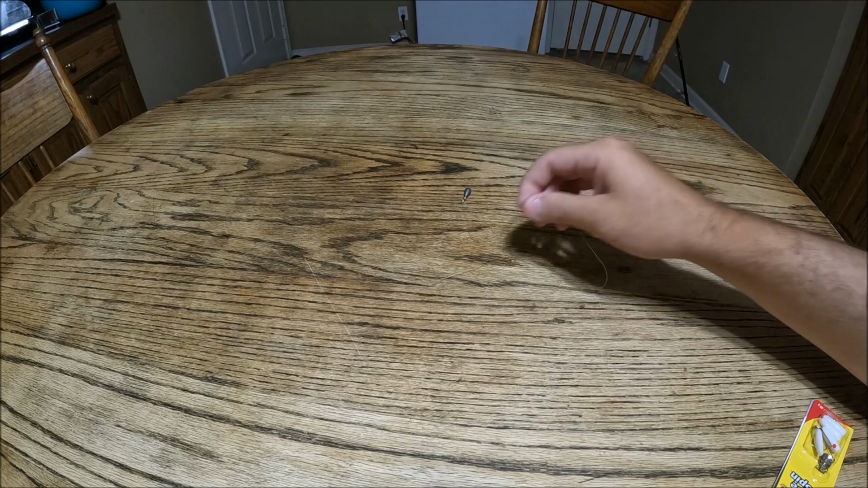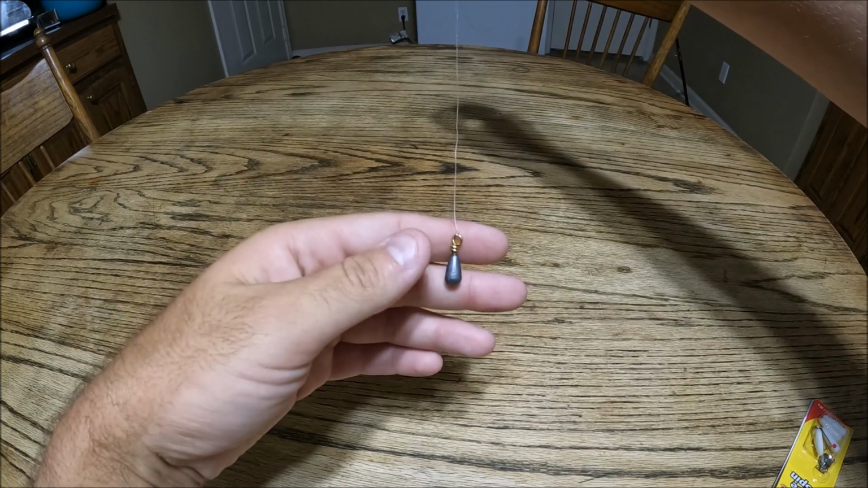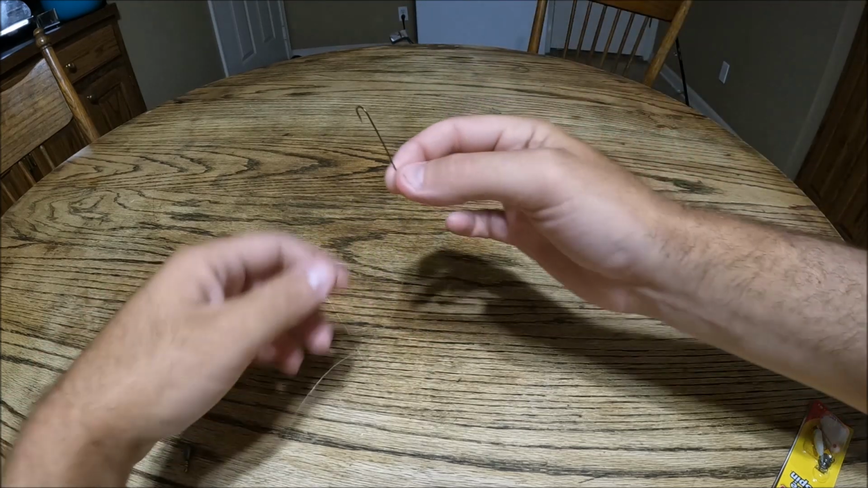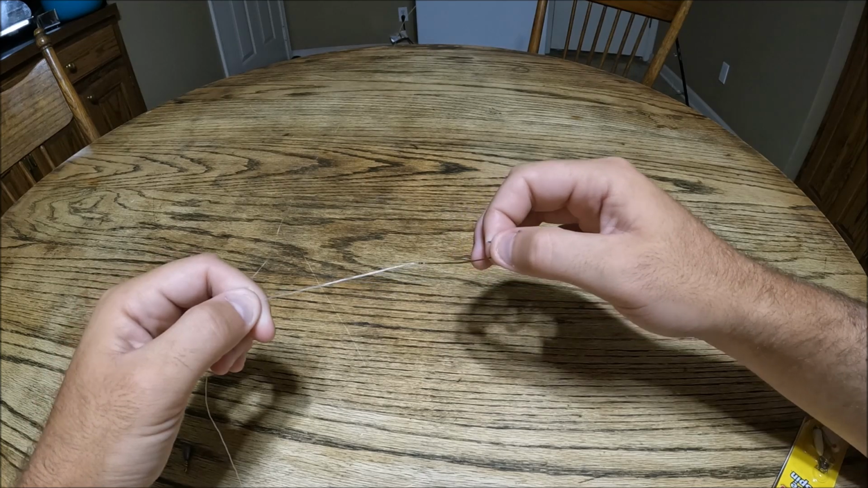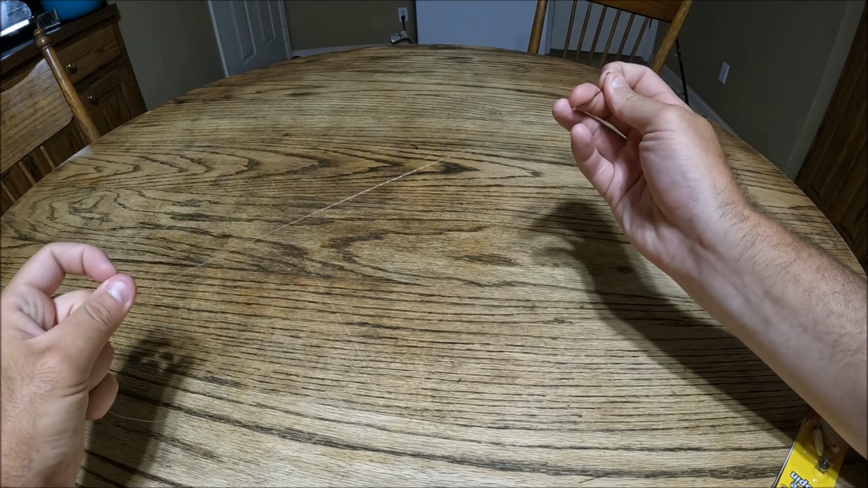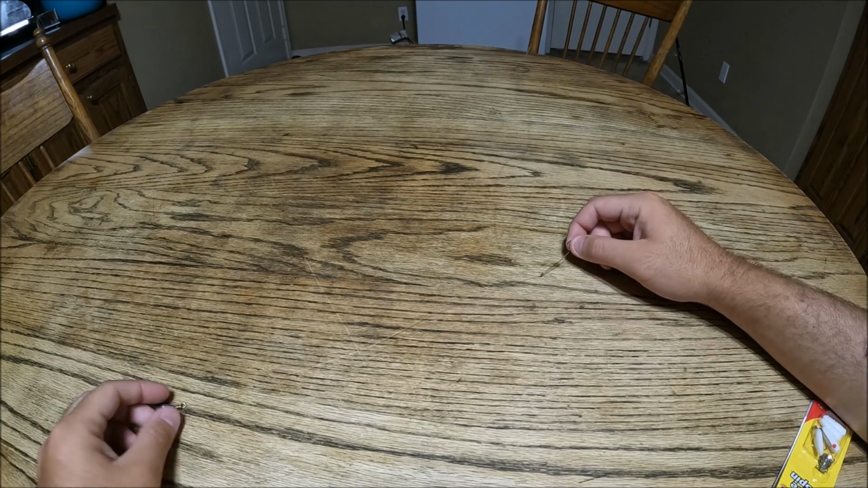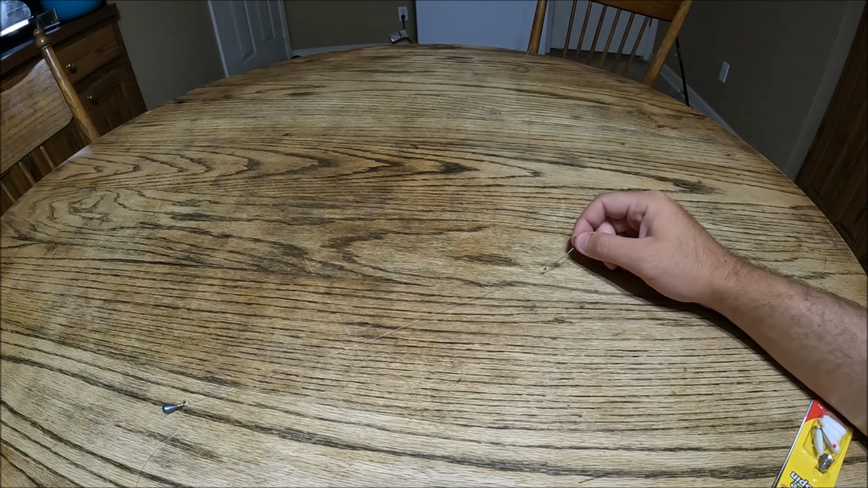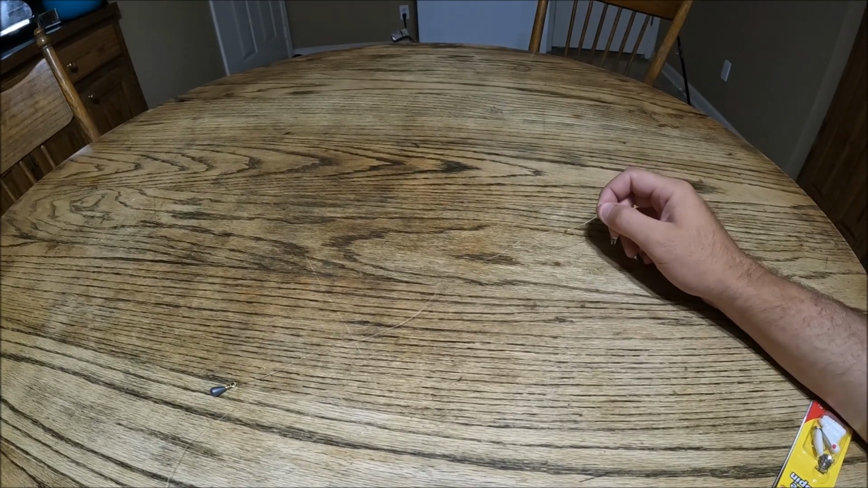So, but yeah, on the bottom, tie a Palomar knot on the sinker here, directly on the line, tie a Palomar knot, and it is strong. I hooked 7 or 8 different stumps the last trip, and I never broke off one time. But I was using 12-pound braid.